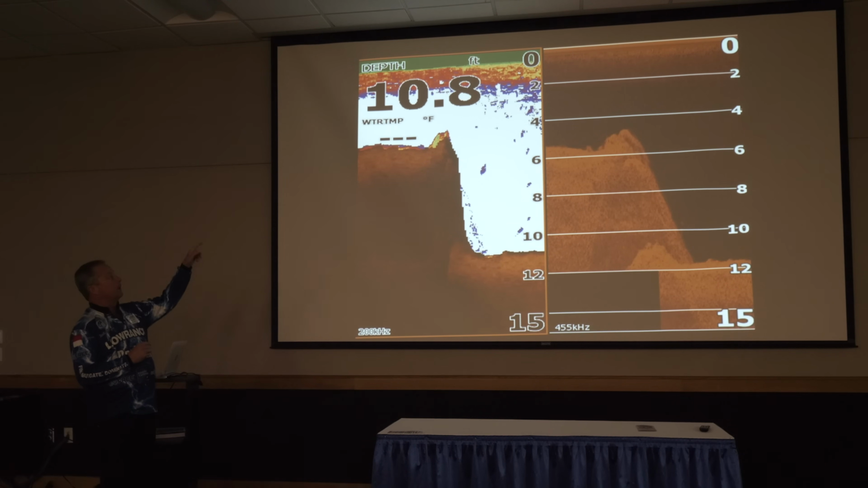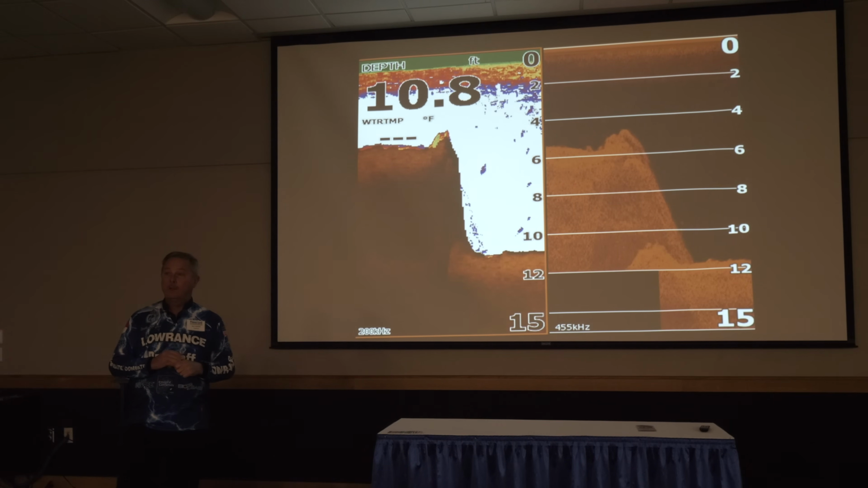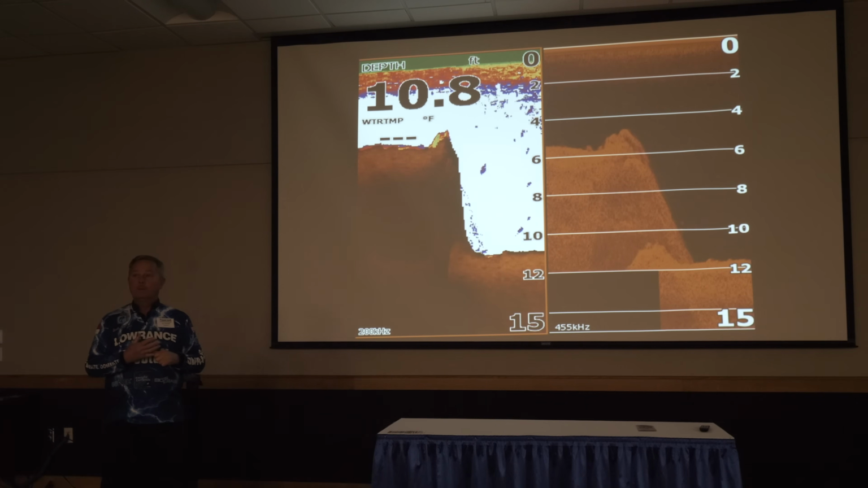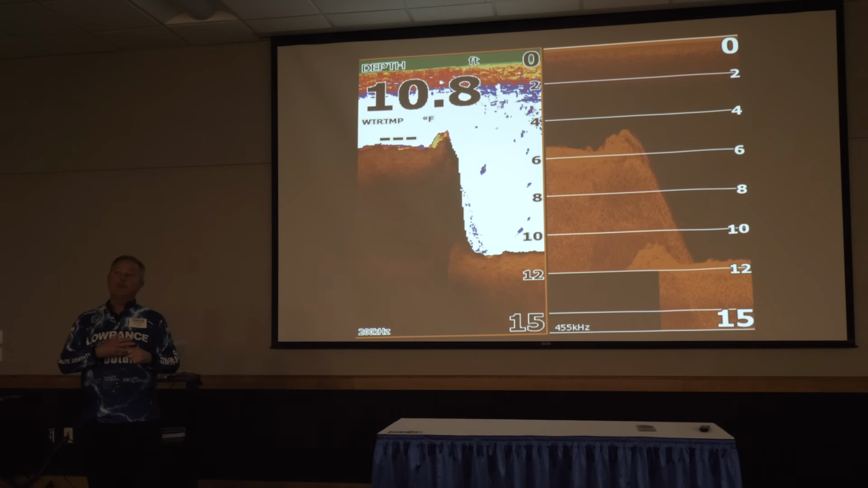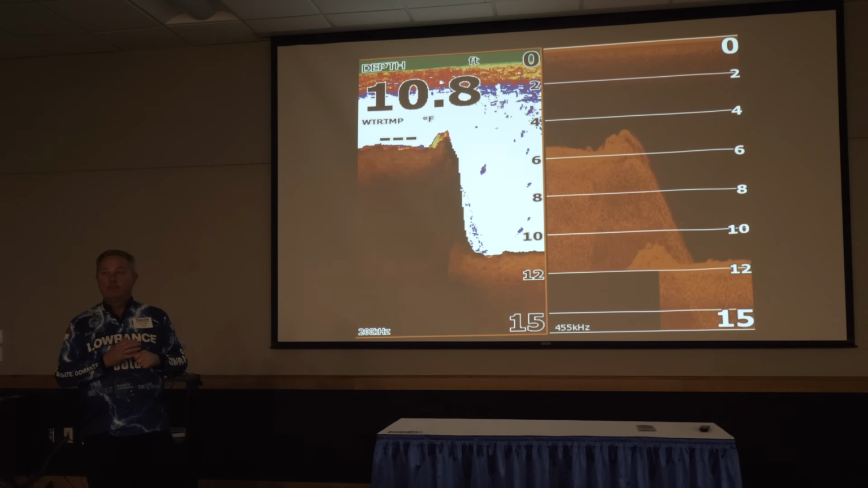What you're seeing right there with that little nub on the edge of that ledge is a roadbed that ran right down that ledge. So not only was there a drop-off in a ledge, there was a roadbed on the drop-off ledge. You hear it all the time. Spot within a spot. There it is.